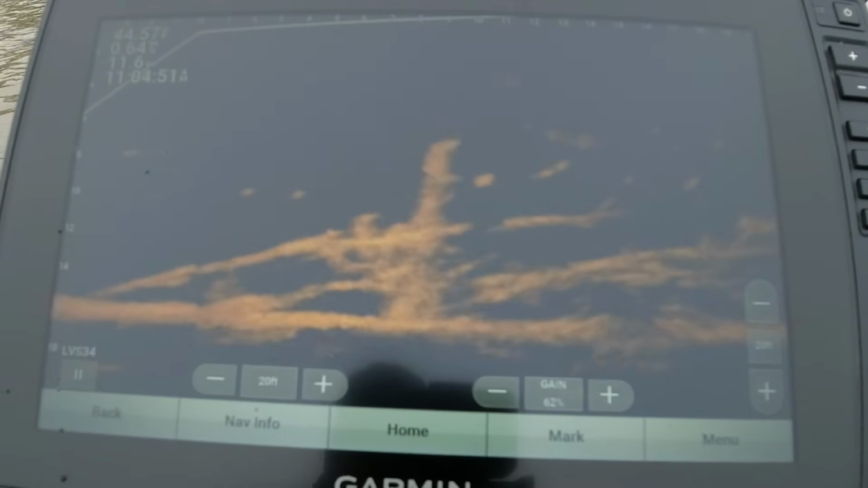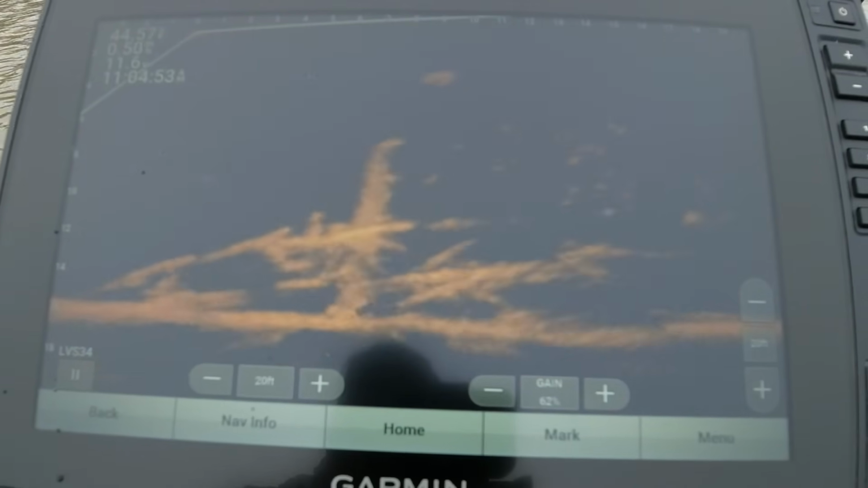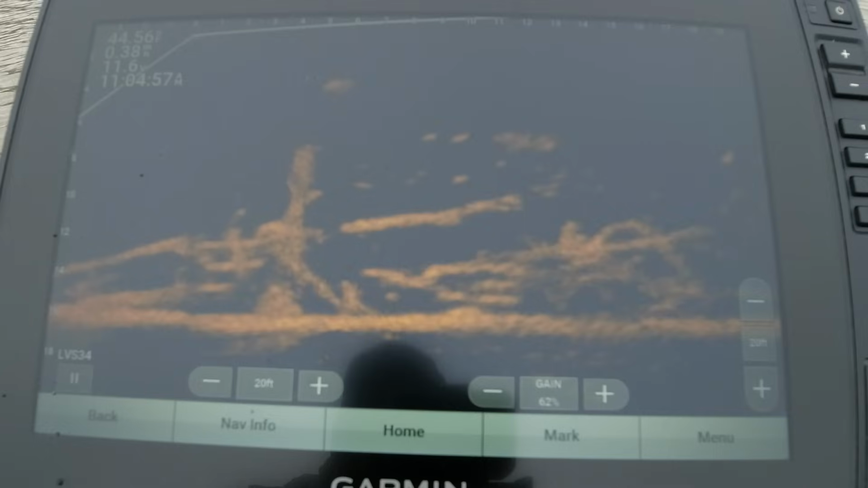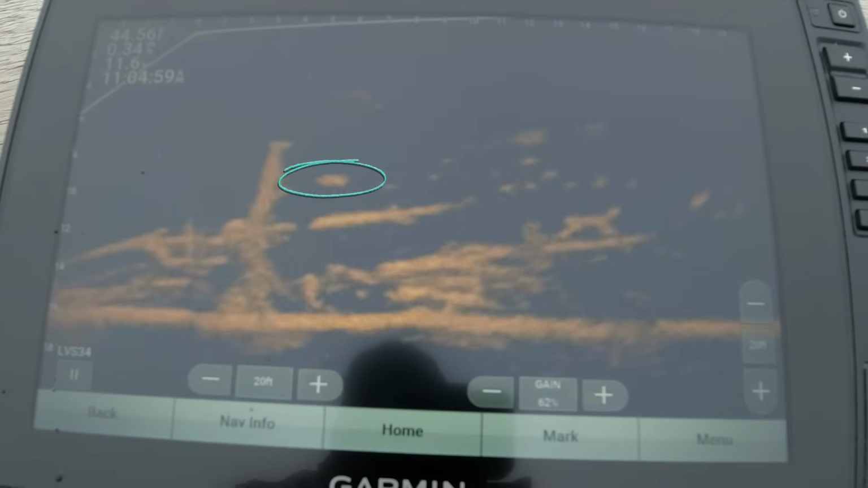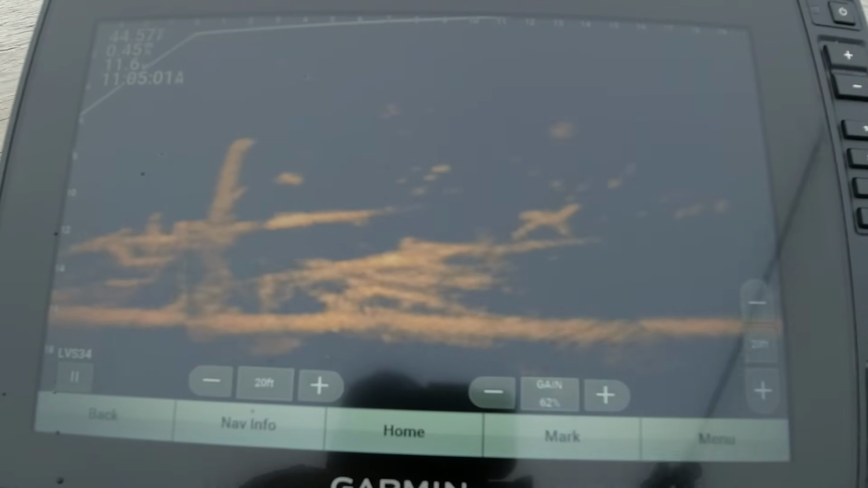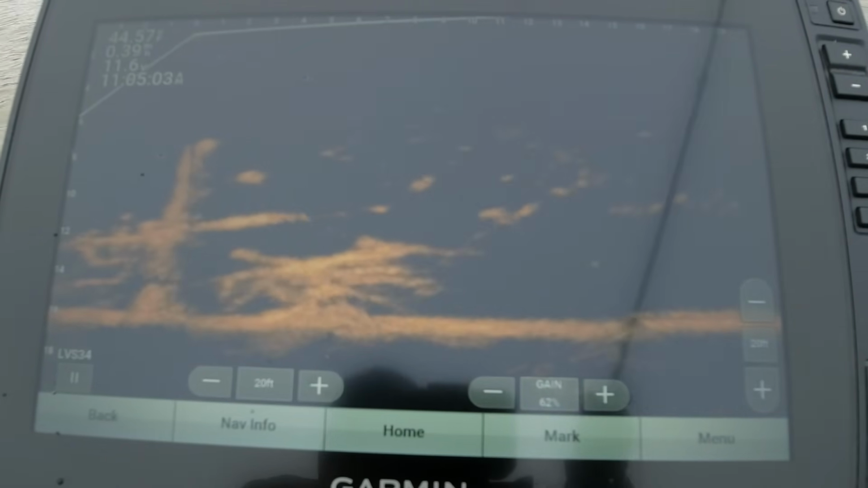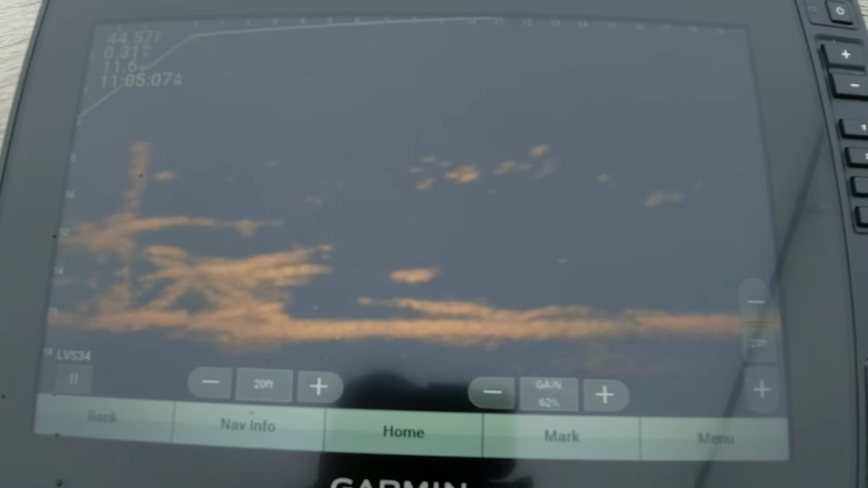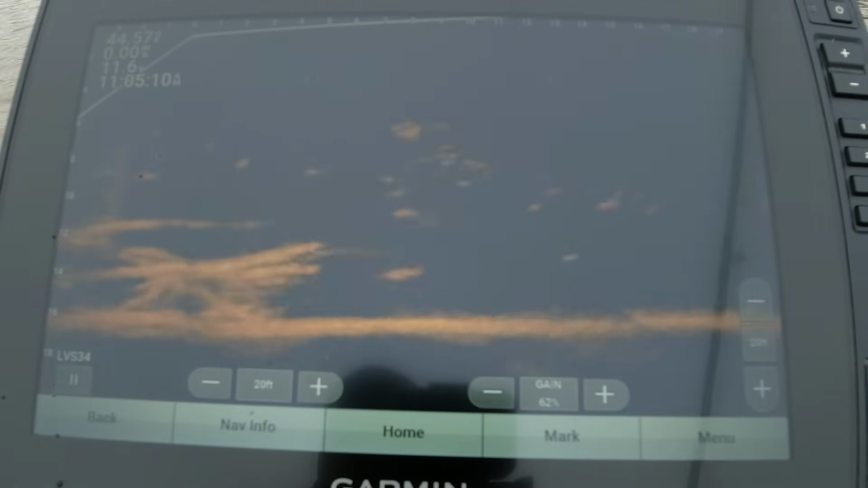All I'm doing is fishing an area that has several whole trees down and some tall stumps, and it's just riddled with fish. There's another one right there, backside of that stump again. They're making it difficult for me to get y'all some good shots of these fish.